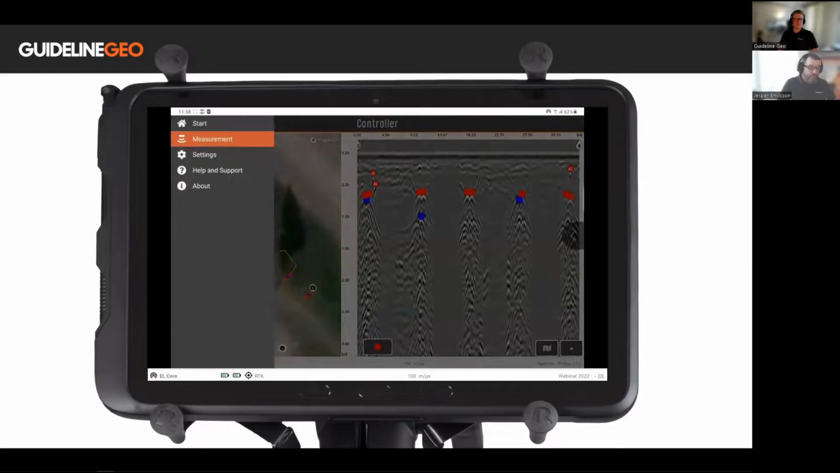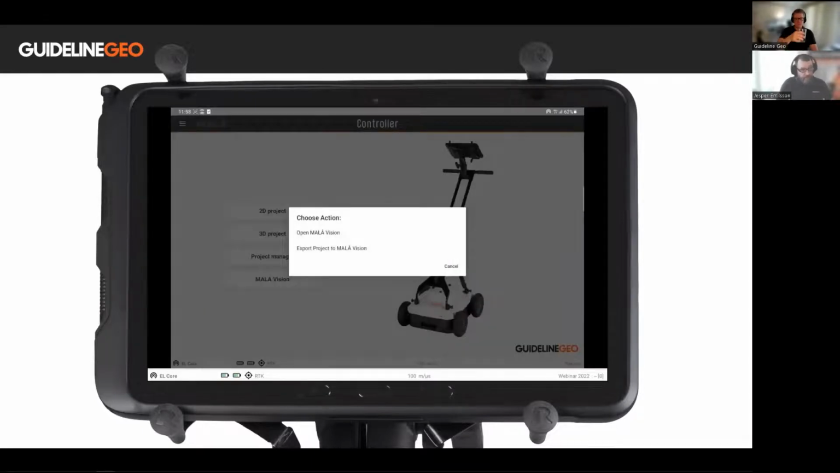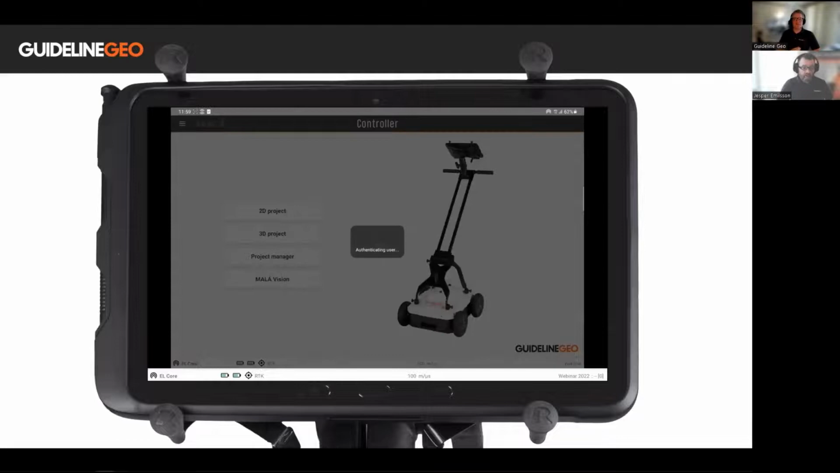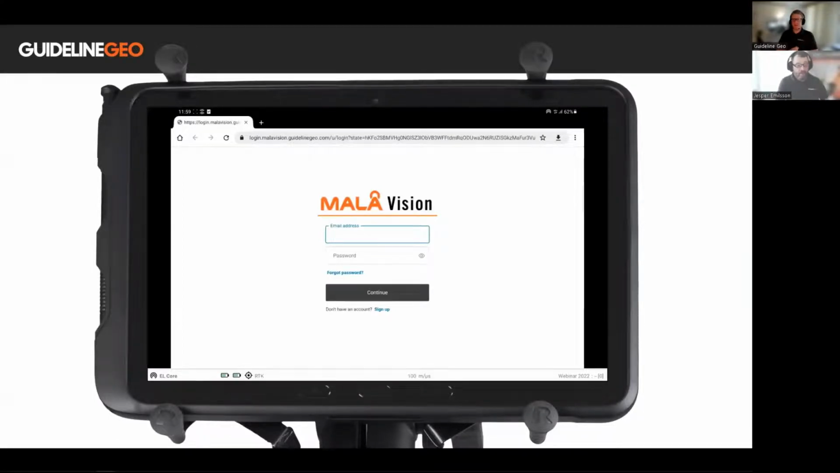And then I go back to the main menu or the start menu, and I choose Molovision and export to Molovision and my data. I choose the one that is the data we just collected, and here we are in Molovision. So I will now hand it over to Andreas in the office, who will take care of Molovision and the treatment of the data I just collected.